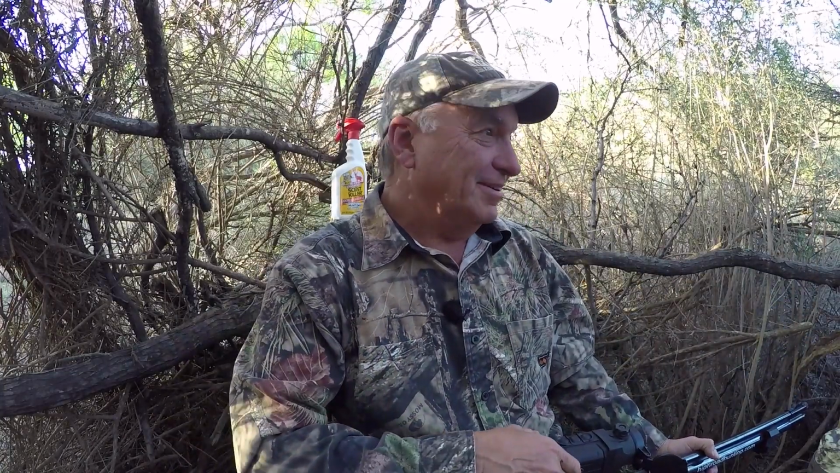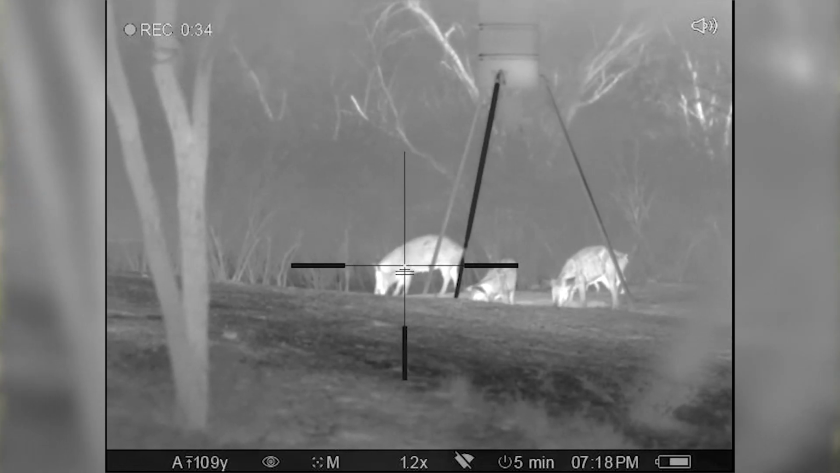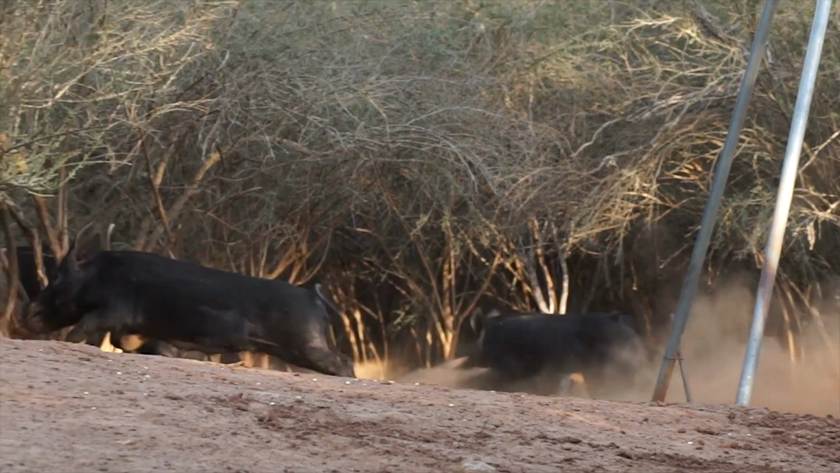That was kind of cool. So as I release the arrow, I know it's a perfect shot, and within 3 to 5 seconds I hear the hog crash in the brush.